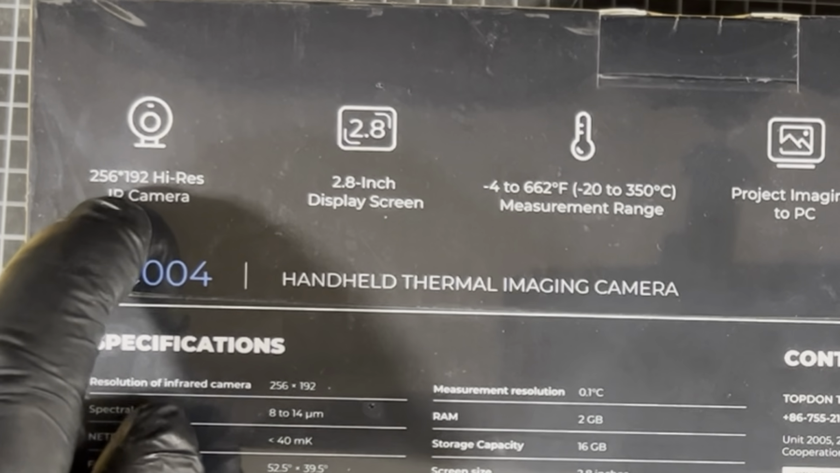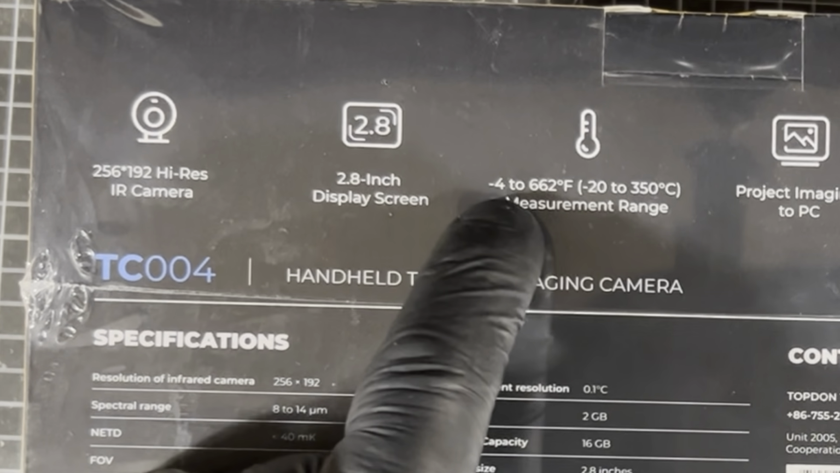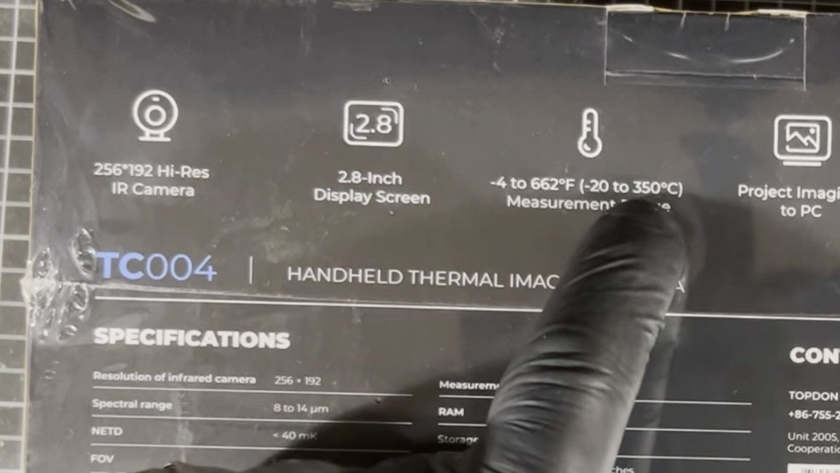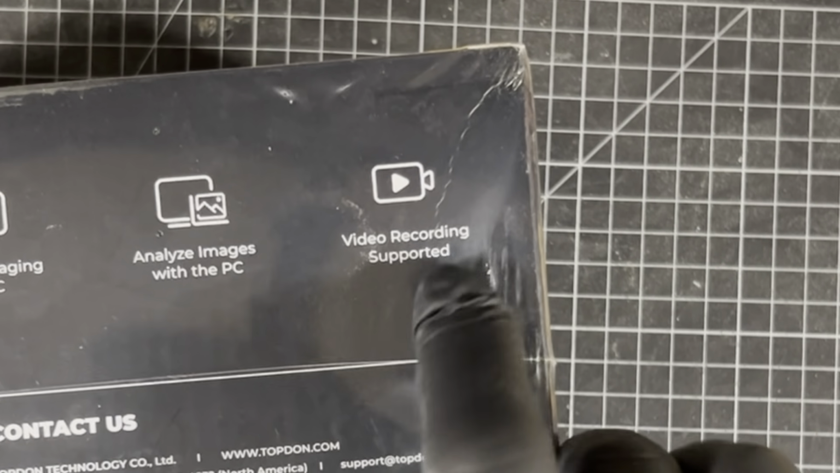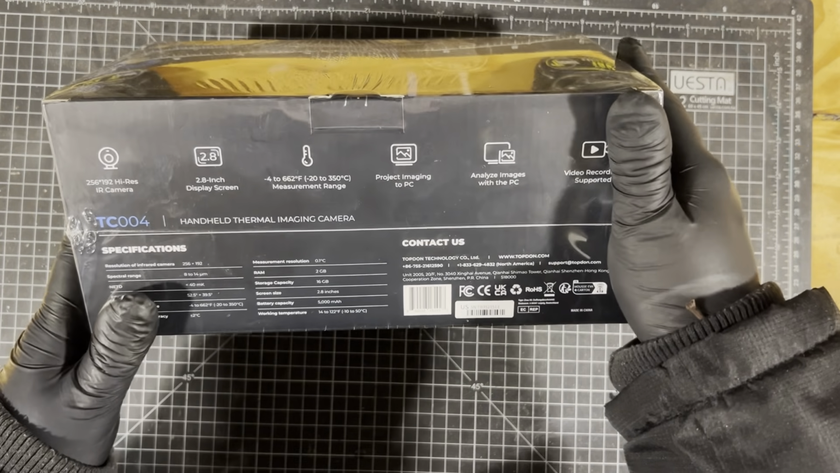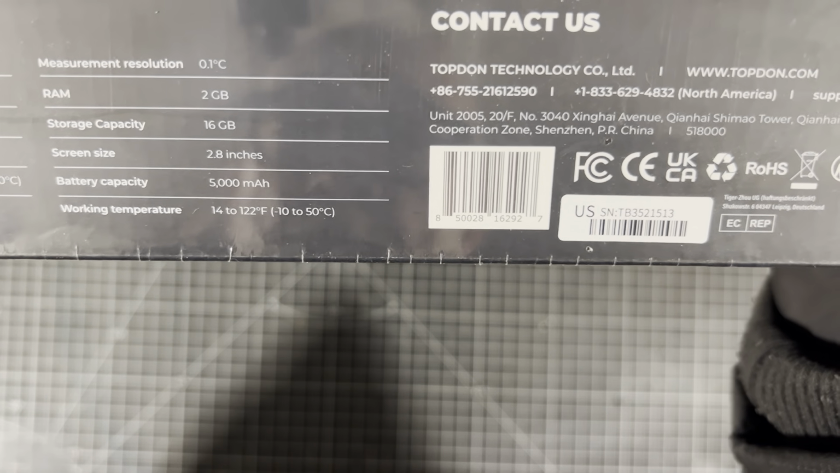It's got a 256 by 192 high resolution infrared camera, a 2.8 inch display screen, and a range of -4 to 662 Fahrenheit, or -20 to 350 centigrade. It supports projecting imaging to PC, analyzing images with the PC, and video recording. I'm going to unwrap this, and for your benefit I'm going to play around with it first before I start using it on camera, but I'll do it in this video. Storage capacity is 16 gigabytes, battery capacity 5,000 milliamp hour.